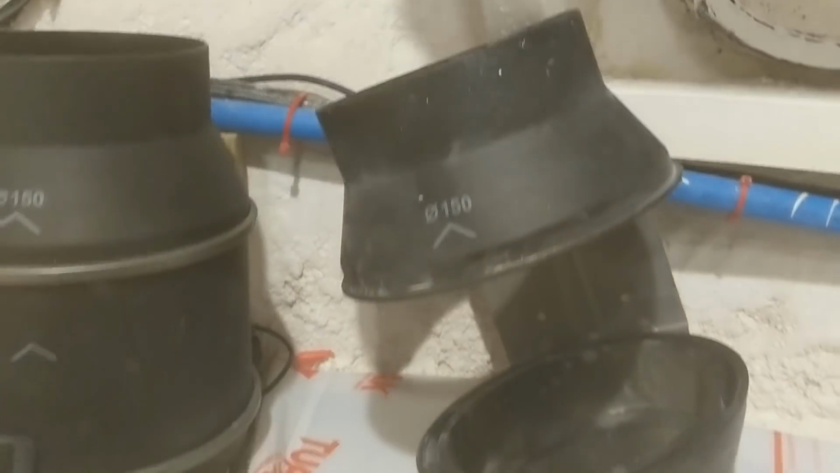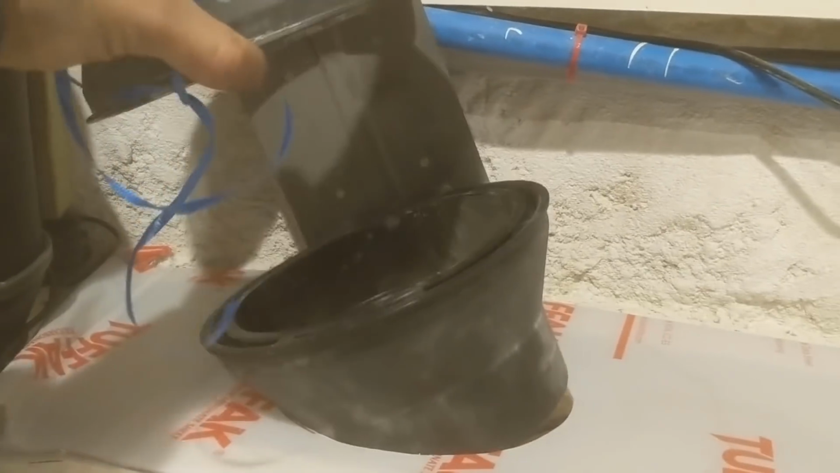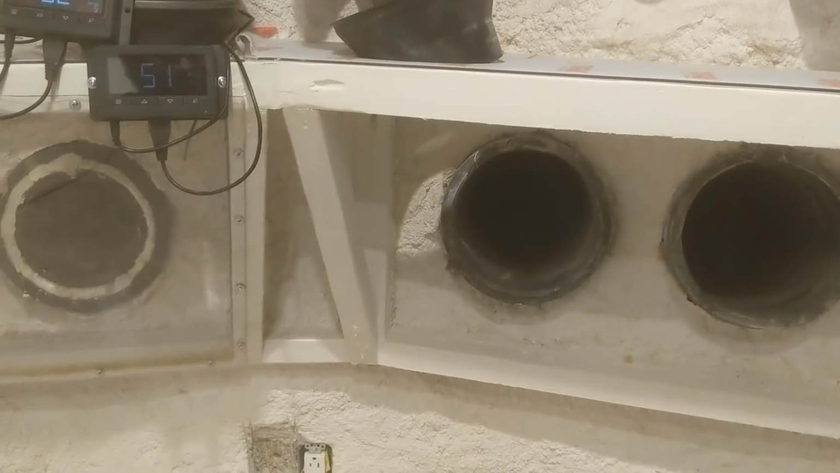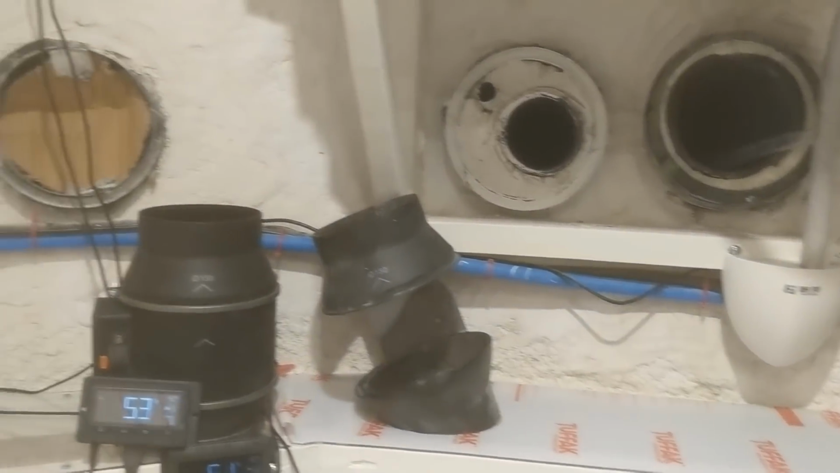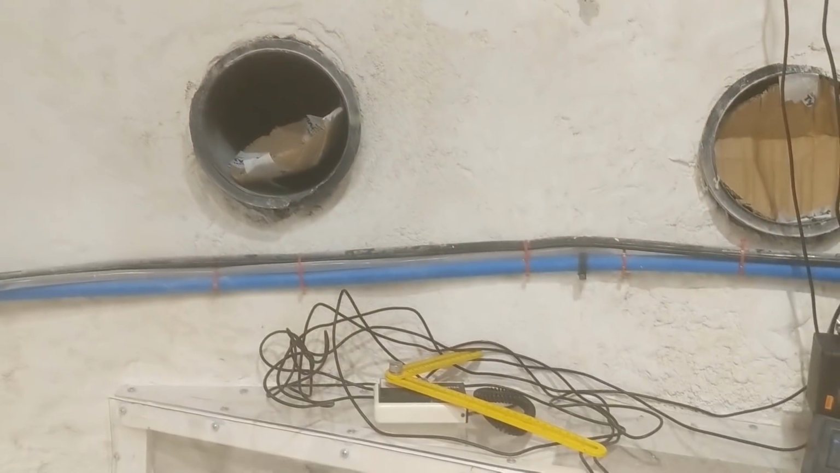This fan is out while I set up this box in my free time. I'll mount this here and then complete the box so I can suck in air from the earth tubes below. The 8 earth tubes in here often blow even without the fans. So this one here often pops its cardboard cork.